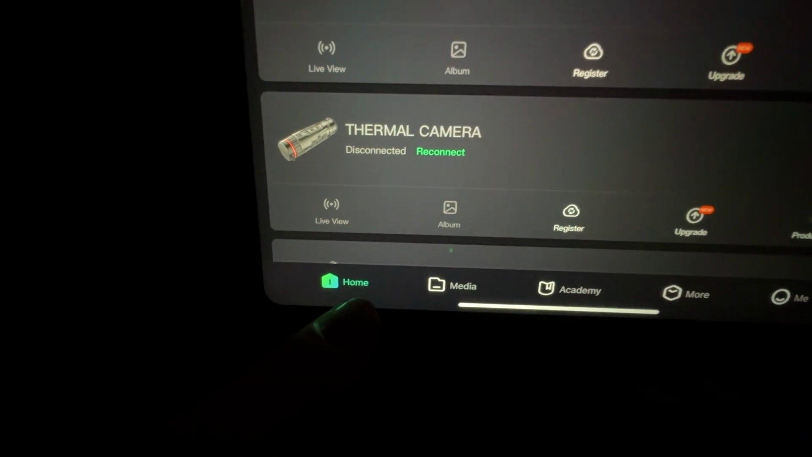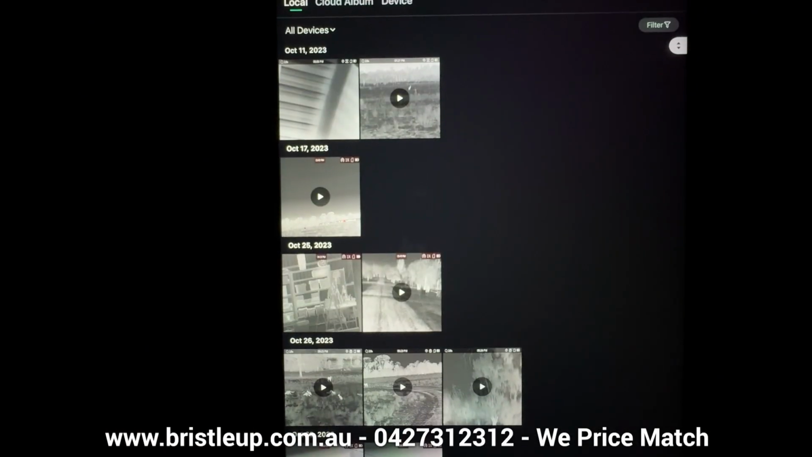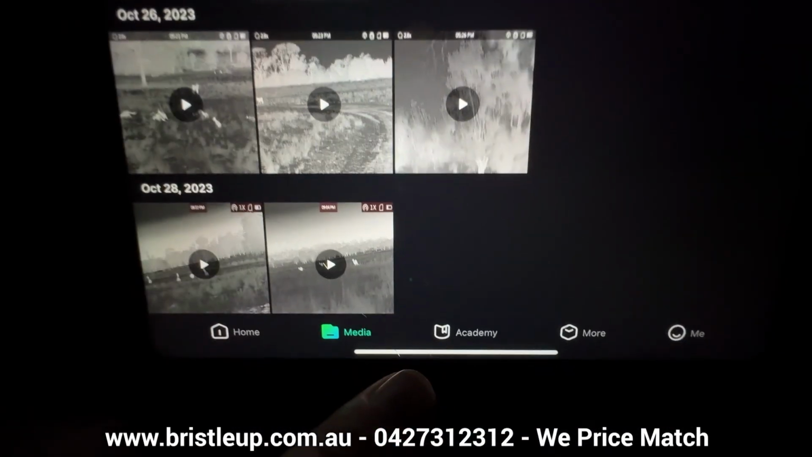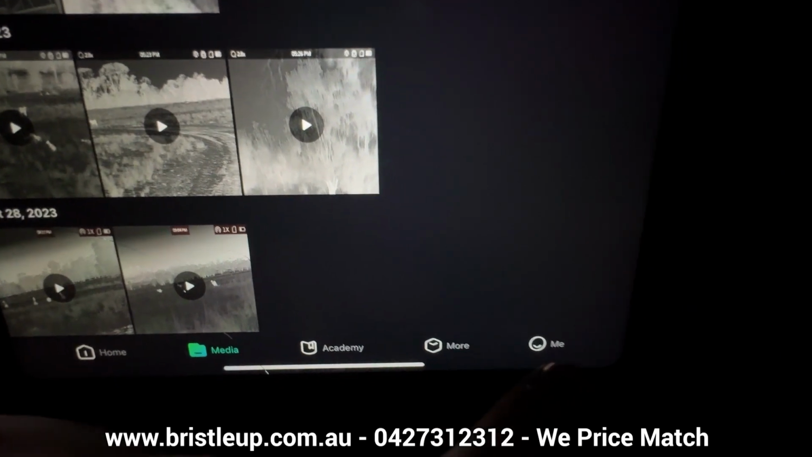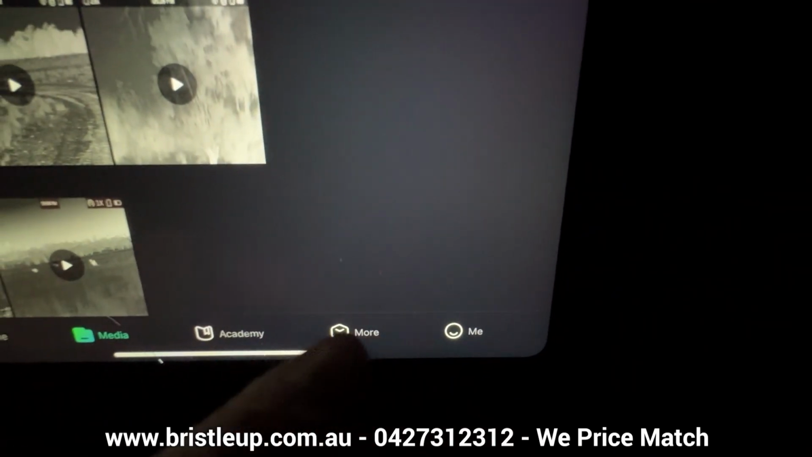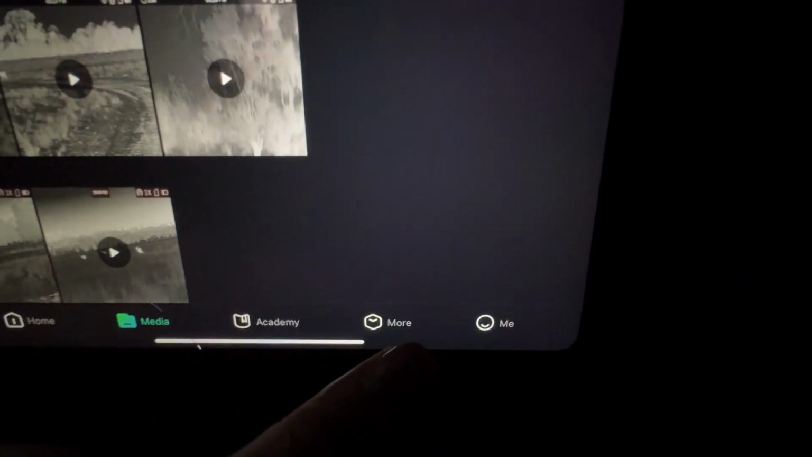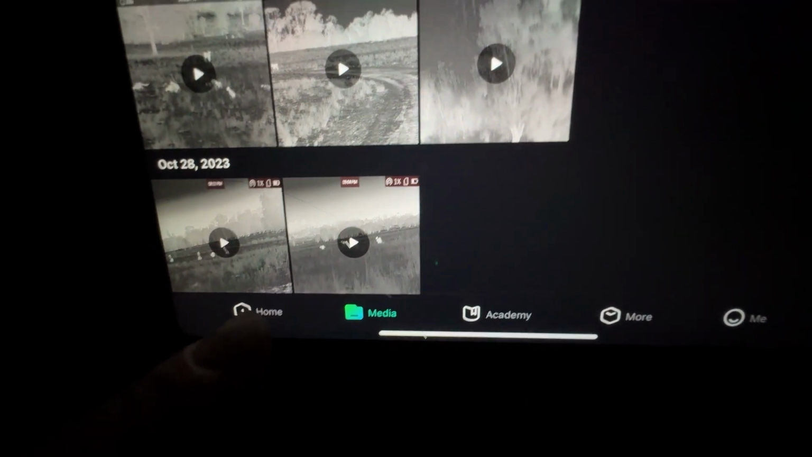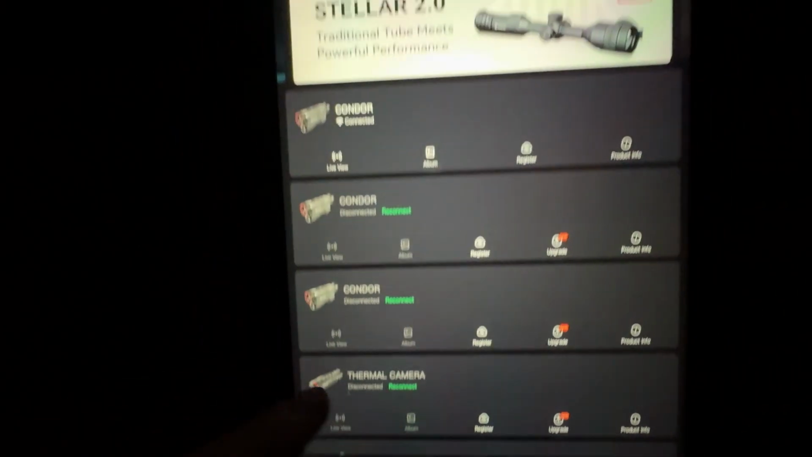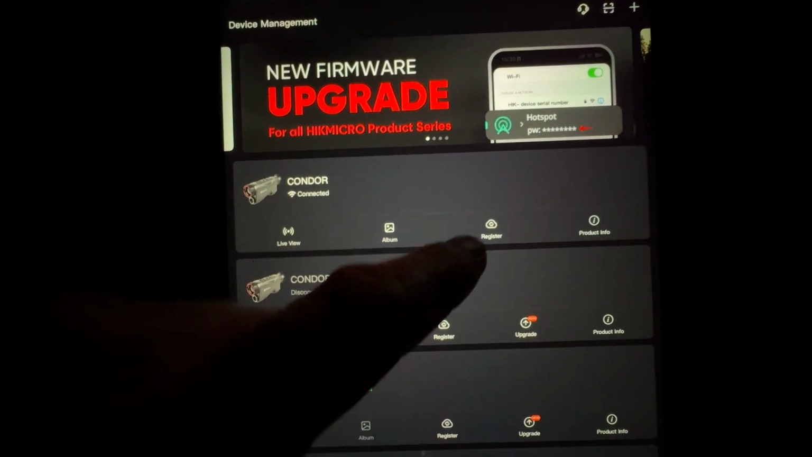So we've got Home down the bottom, which is where you'll find all your devices, Media, which is where you'll find your saved videos and recordings, and Me is just where you'll find information about your profile. And then we've got some other options here which require an internet connection, which most people won't use. So our main options will be Home and Media.